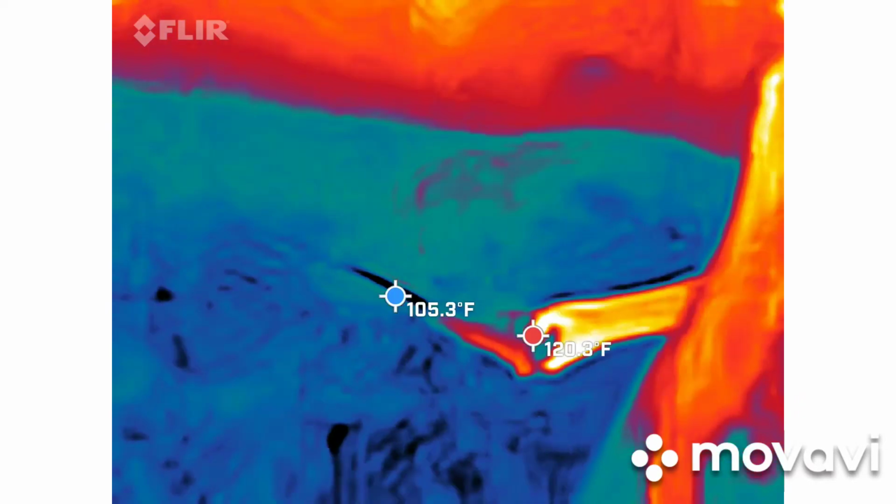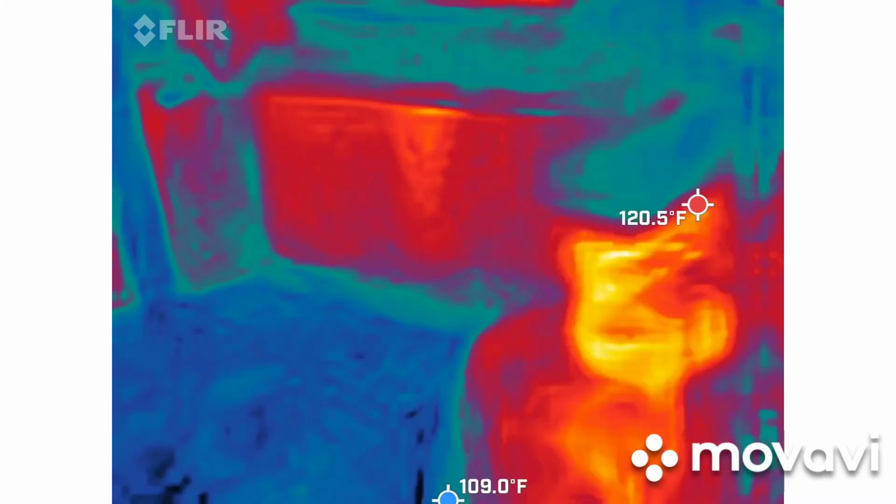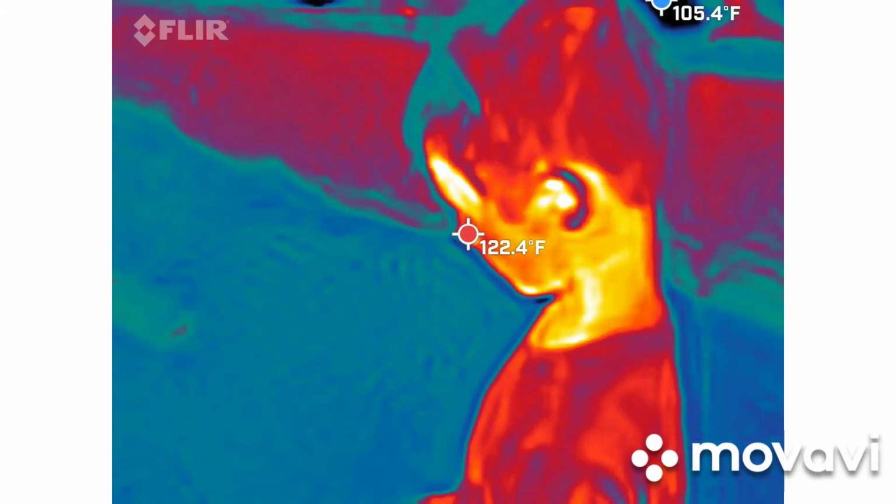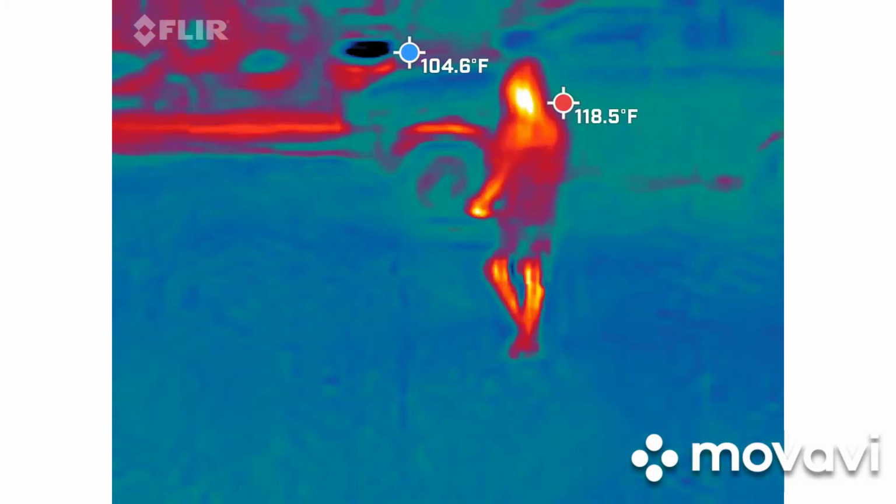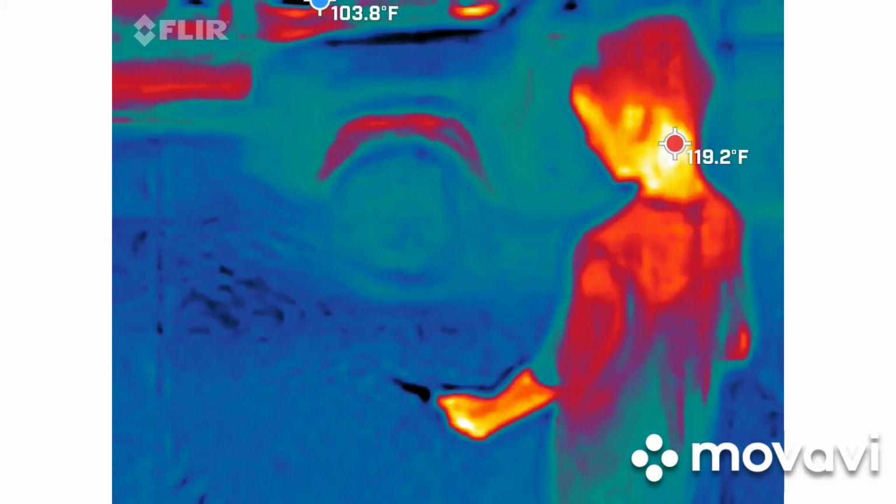1.5. 1.2. 1. 0.8. 0.5. 0.1. Nothing. 0.5.